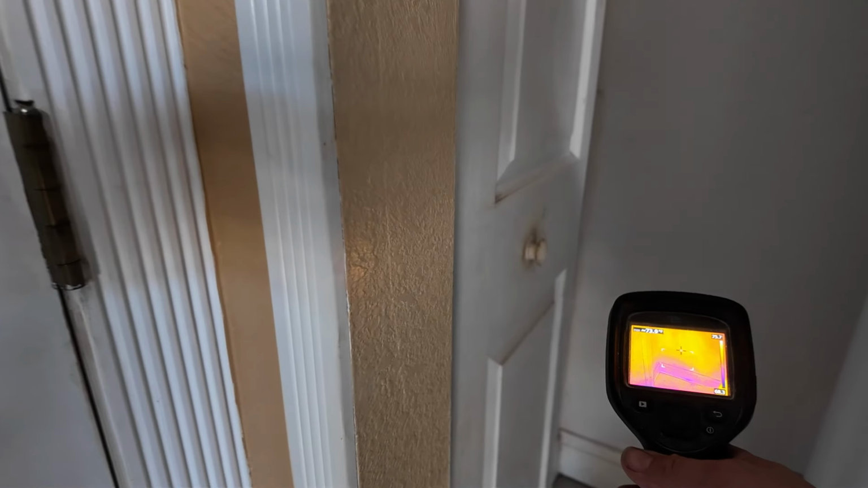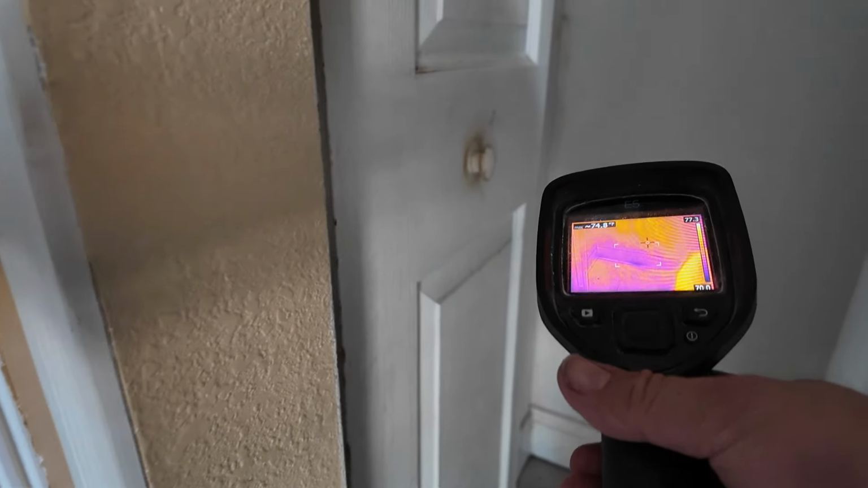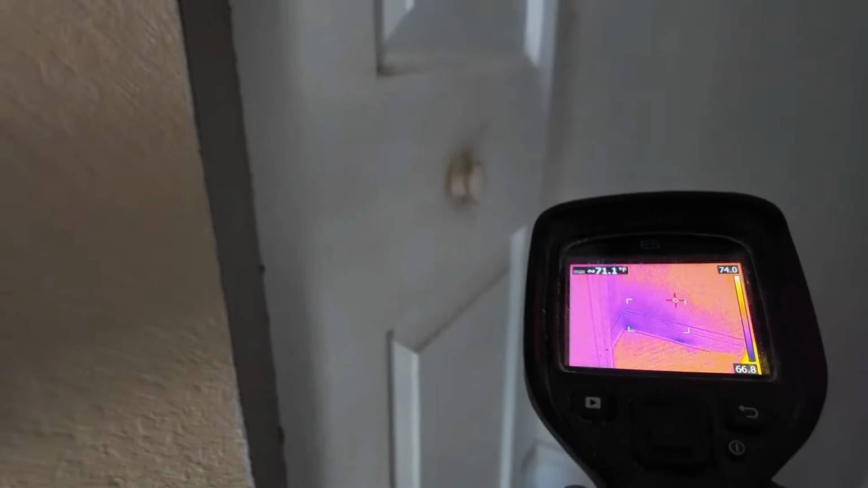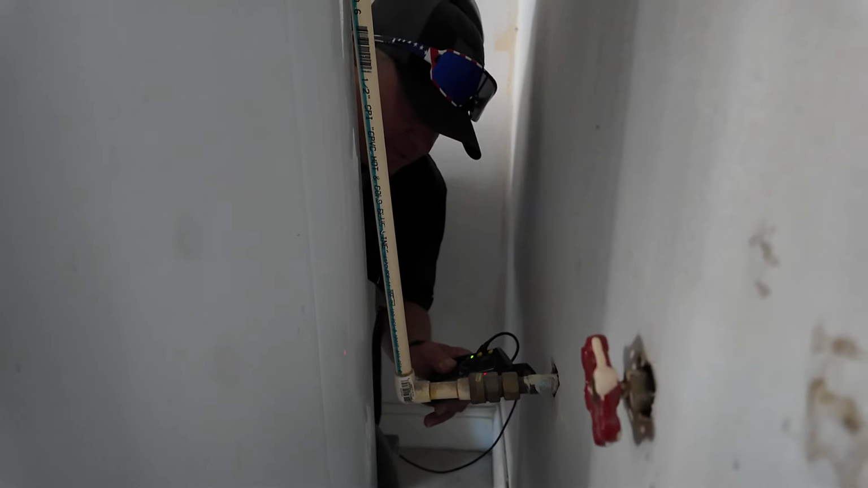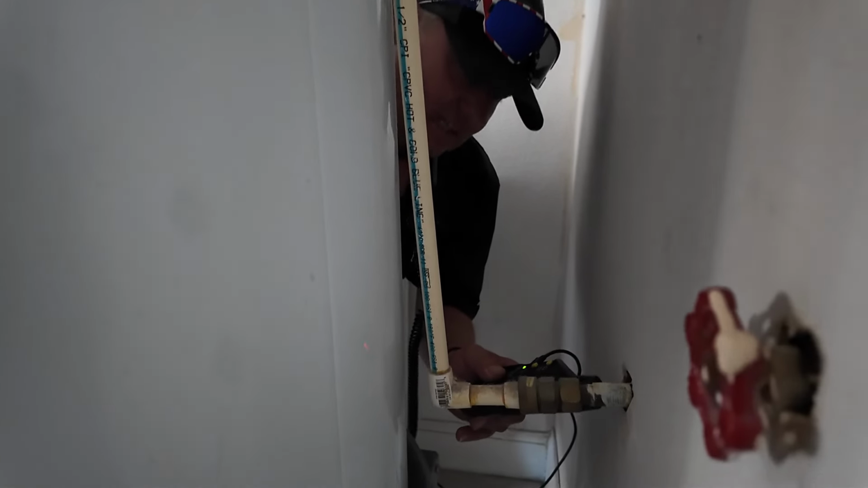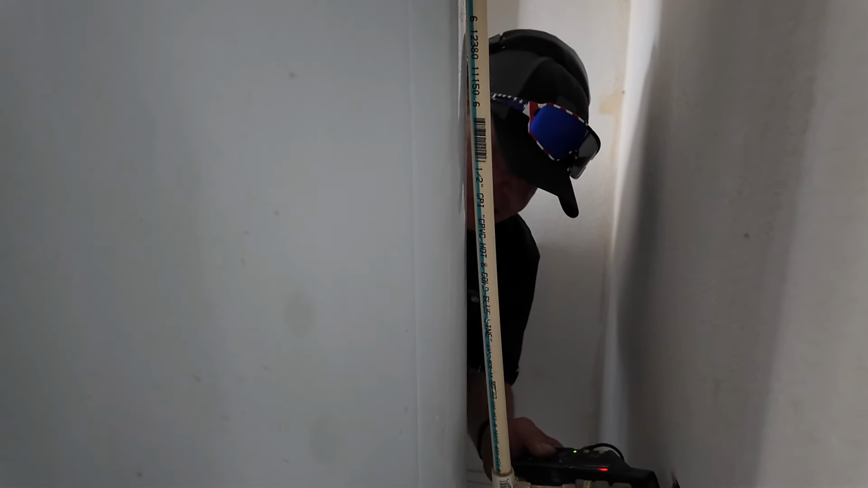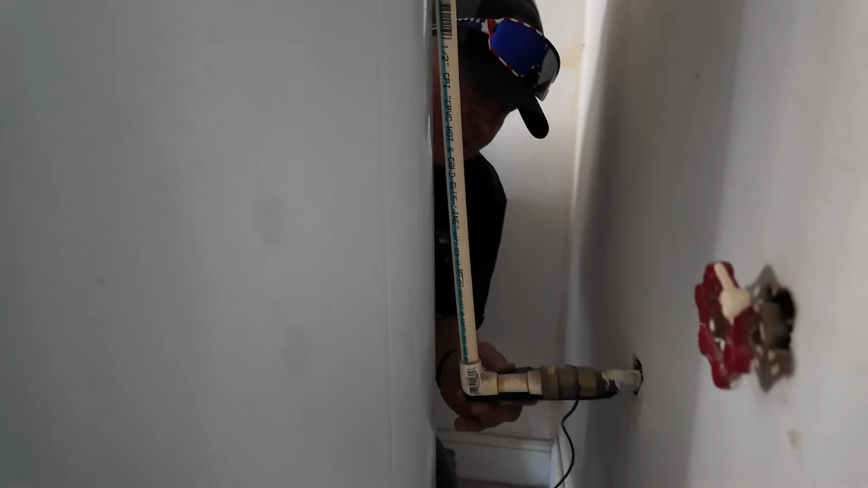So we got Jeremy here, we're checking the wall with the infrared camera, and we do see some moisture right there, if you can see that on the screen, in that corner. Jeremy, what are you doing? I've got the ultrasonic machine here, listening inside of the wall. I can hear the sound of the leak. I've got this thing turned way down, and it's just screaming. Is it? I can hear it through your headphones. So yeah, I know it's gonna be right inside this wall.